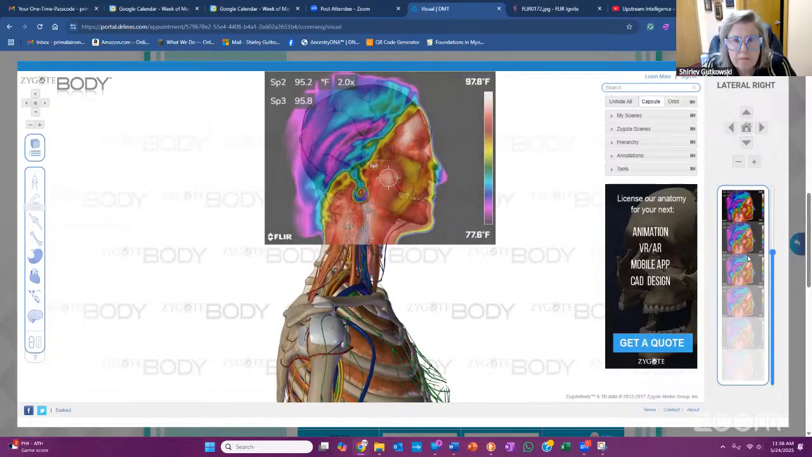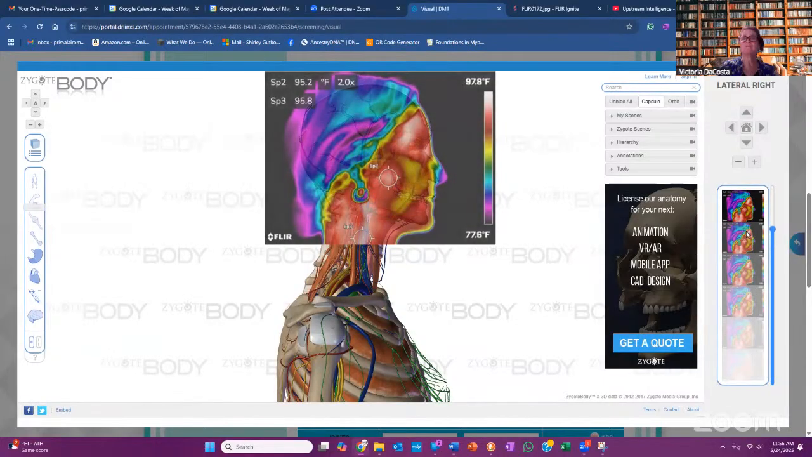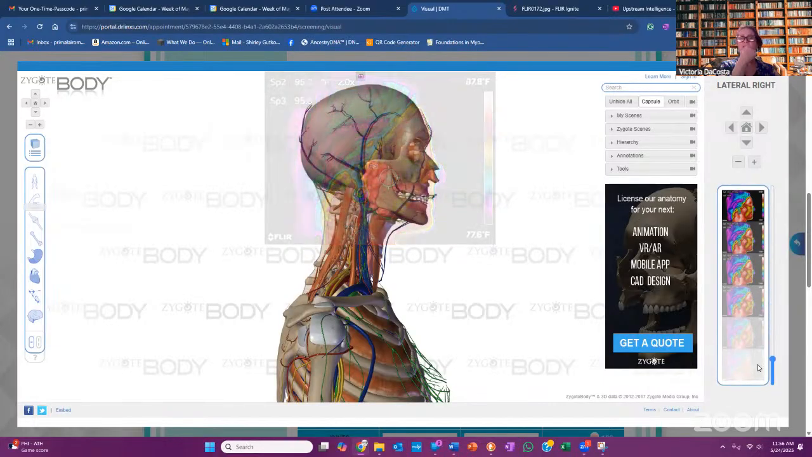Crazy. She's also putting a lot of stress on her arteries. You know that. She's got a lot of stress in her circulation.